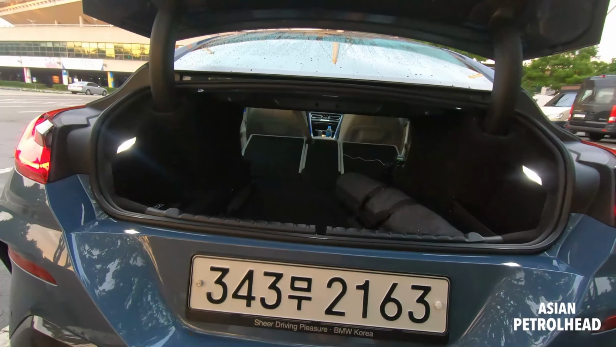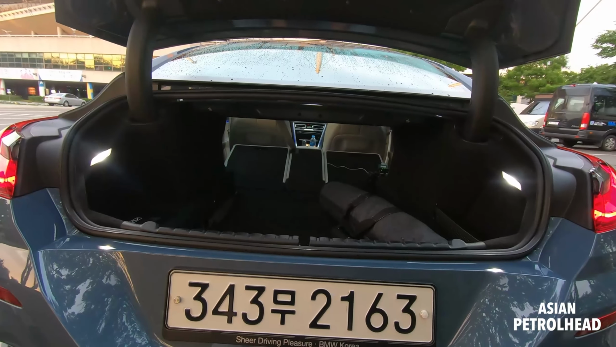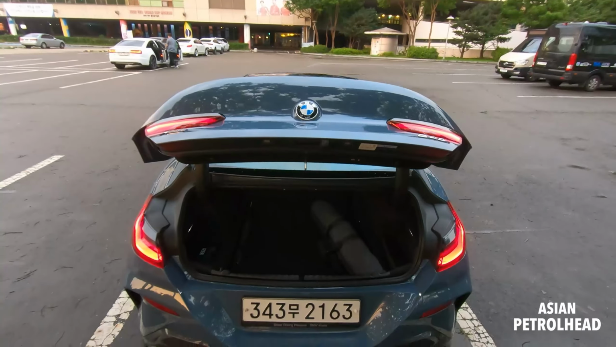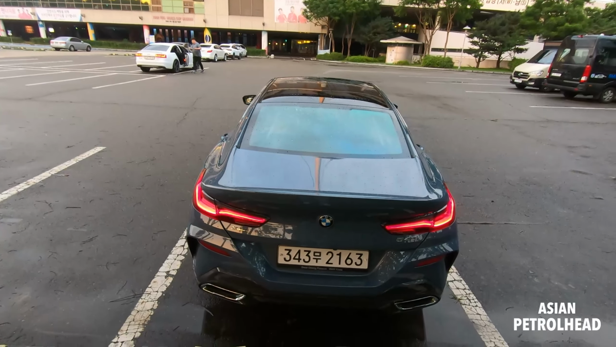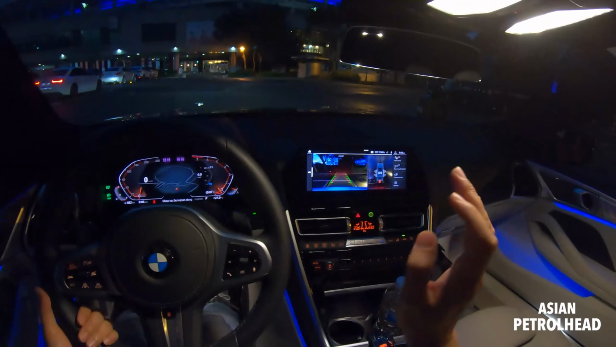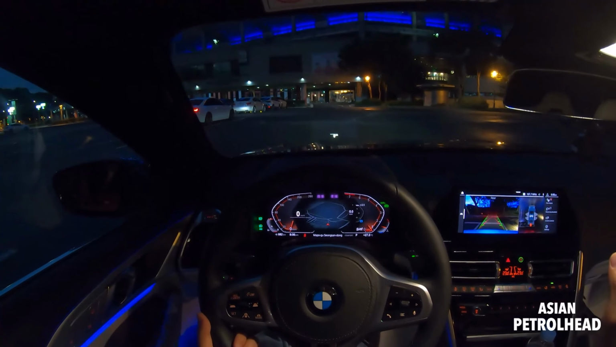Okay, now let's wait a little bit and show you the first row seats. Moon lamp coming. Okay, guys. So I think it is dark enough, so let me just show you the first row seats before we go out to drive this car.